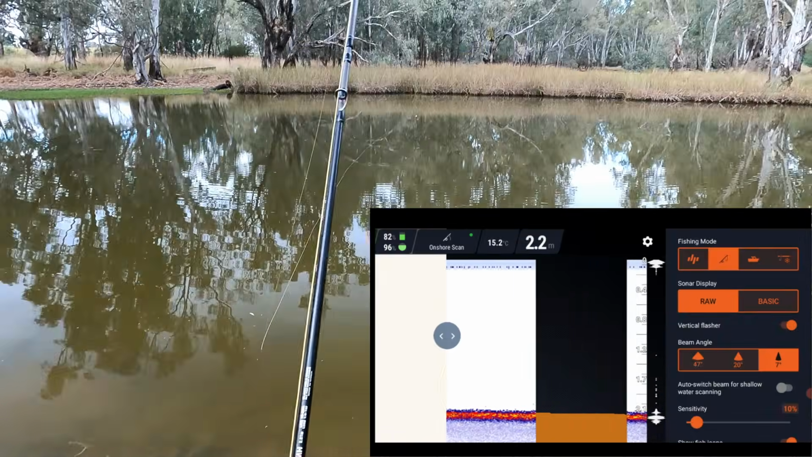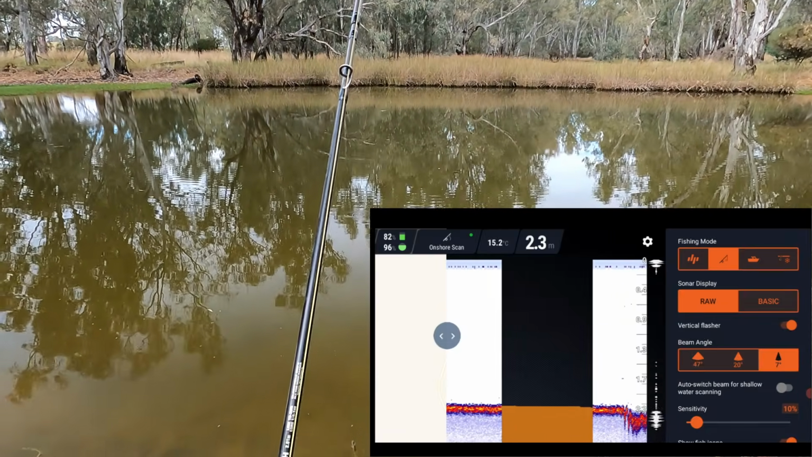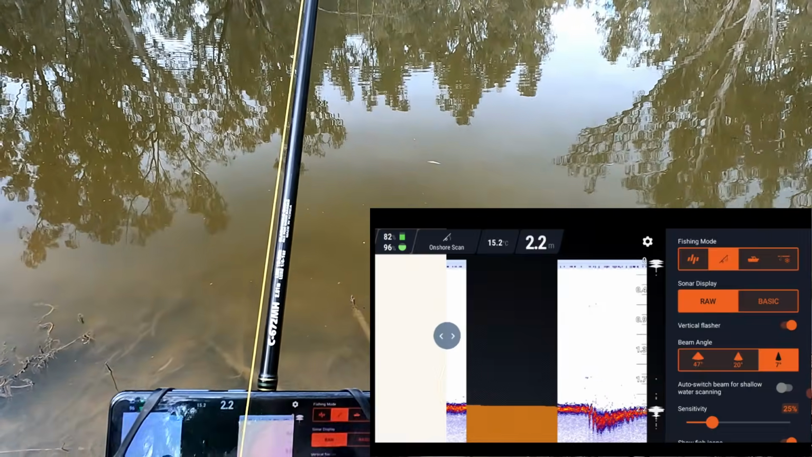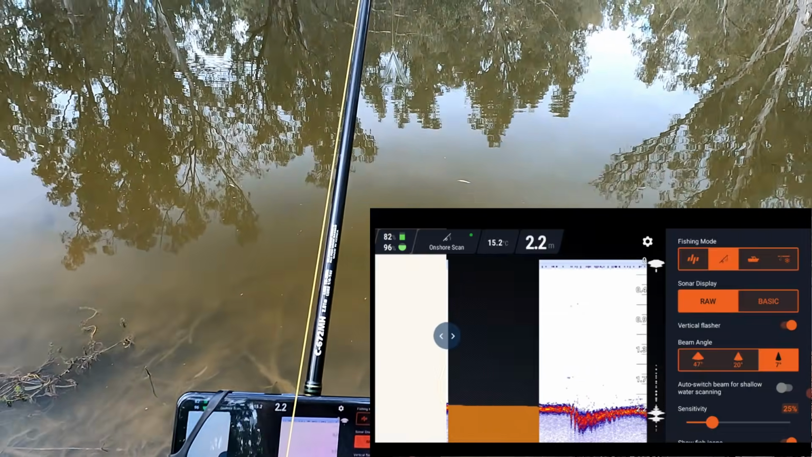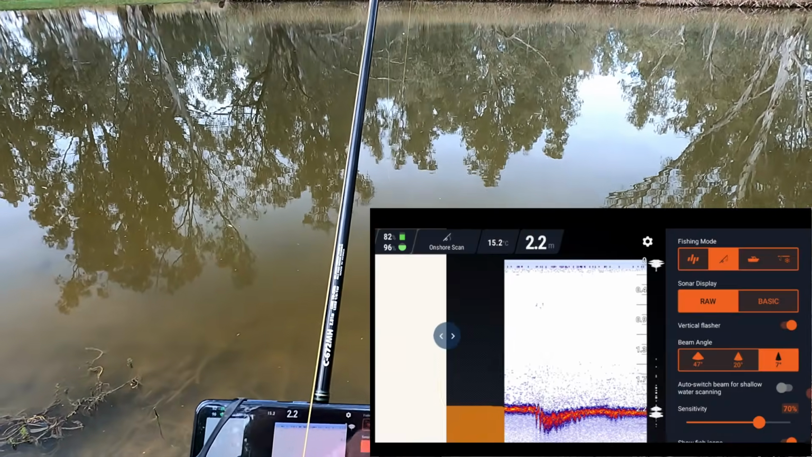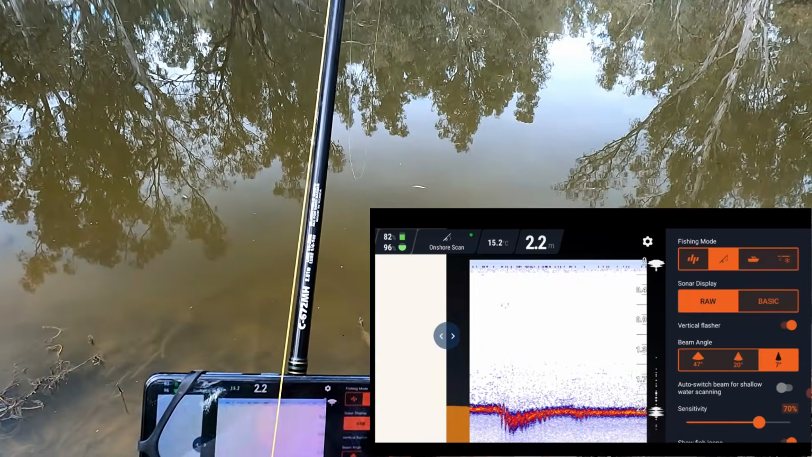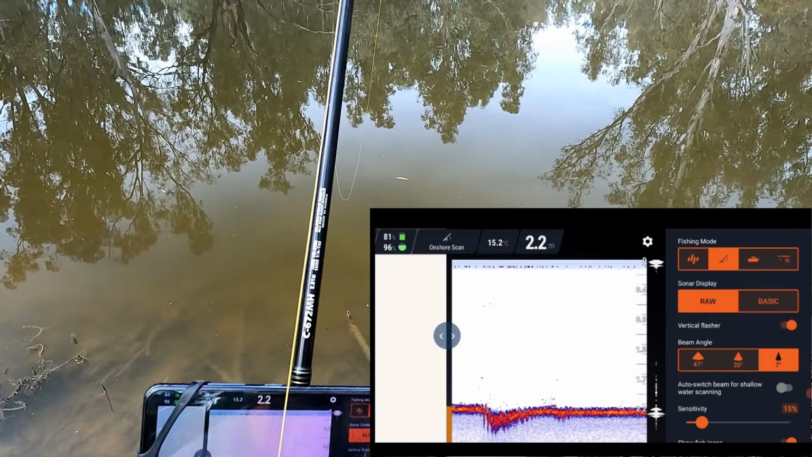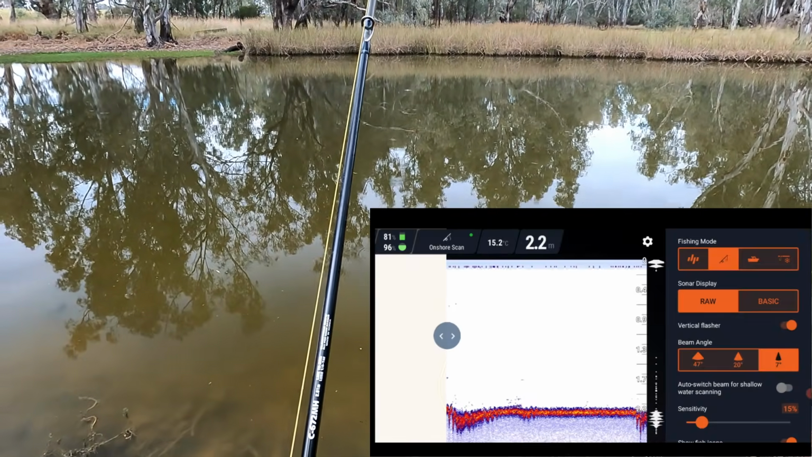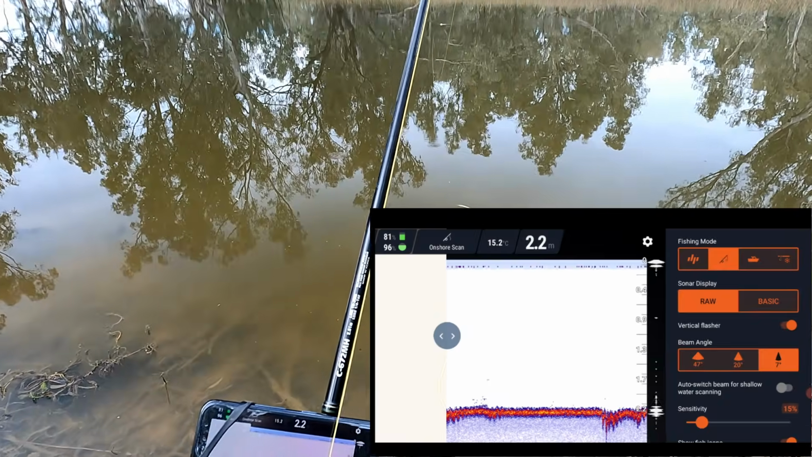Right, let's start reeling in. 2.2 metres. 2.3. Oh, I might just turn my sensitivity up a little bit. I don't want it too high. If you have it too high, every little air bubble and air pocket will get picked up. It's so sensitive, this thing. So I'll turn it down to around about 20%, I reckon. It's 15. Let's see how that goes. 15% sensitivity is still well and truly enough to find a fish or any structure that might be down there.